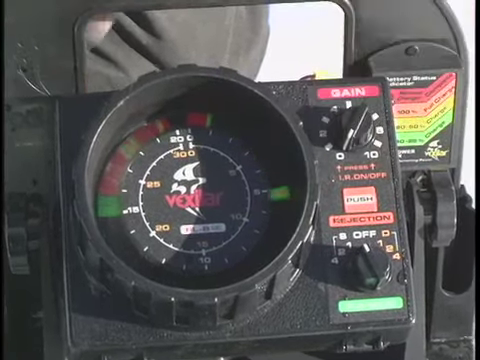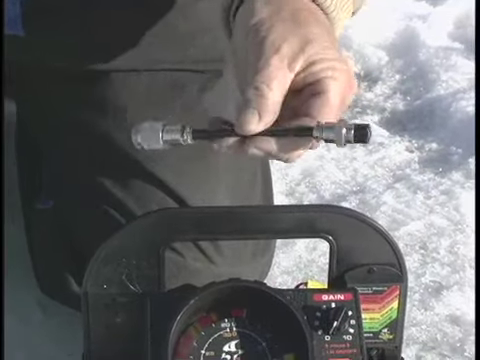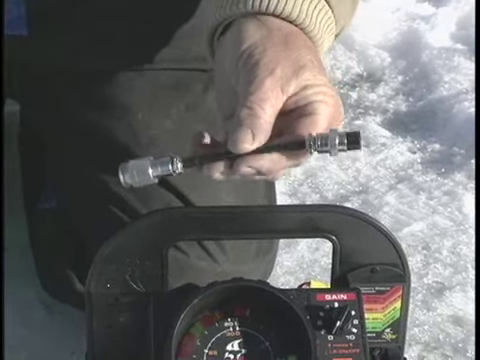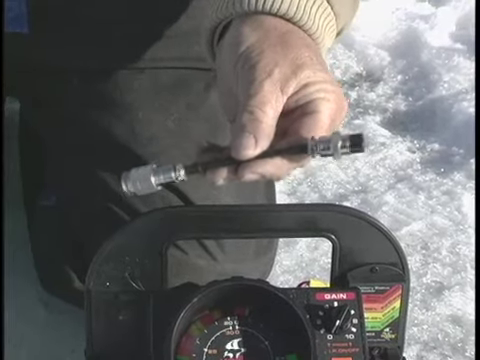So what Vexilar has is an S-cable. Because it's the most sensitive flasher on the market, we need to reduce the power sometimes. This S-cable goes right into your transducer line and reduces the power by about 40%. It's available from your dealer or online from Vexilar.